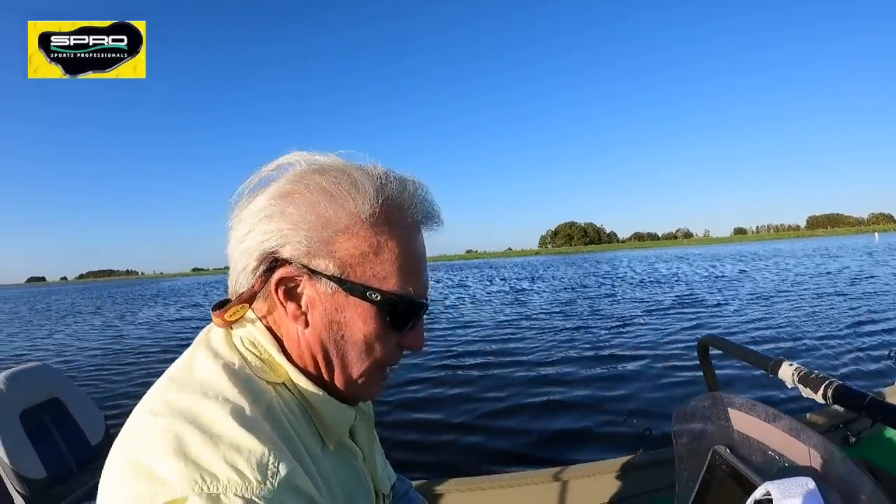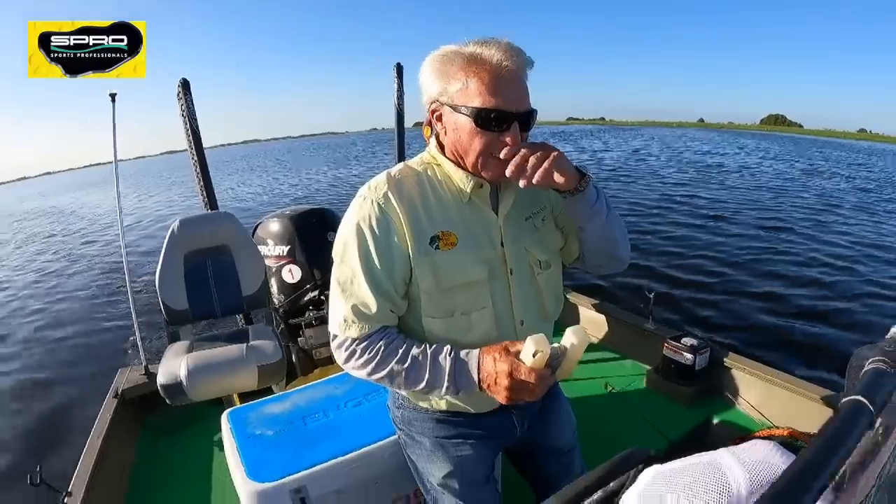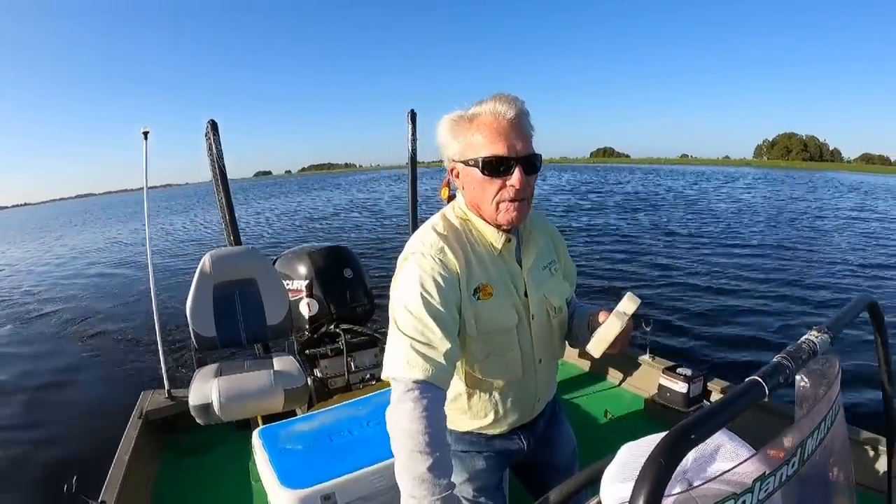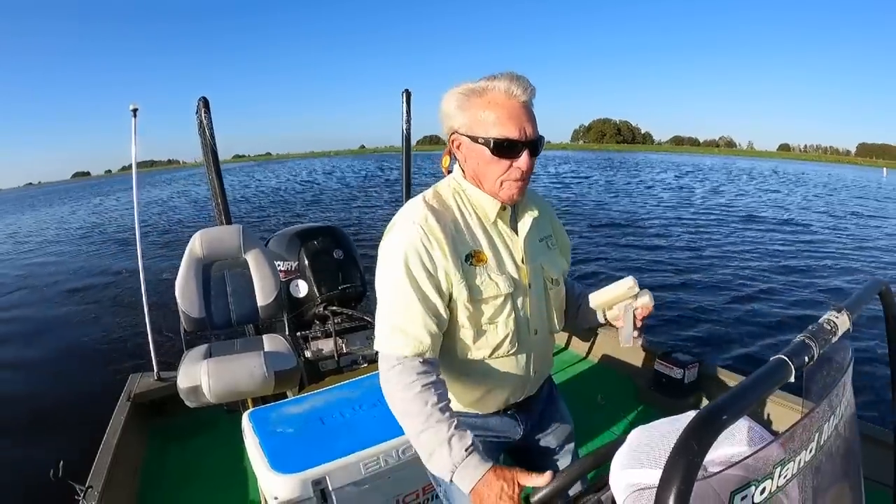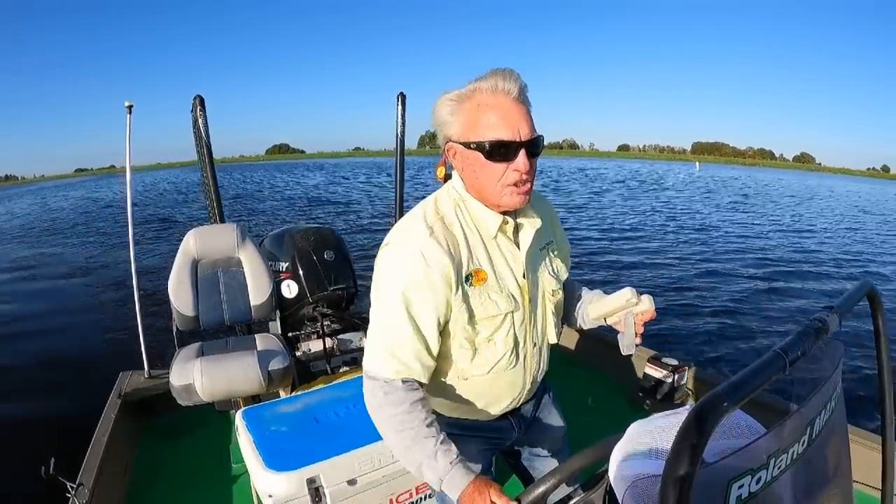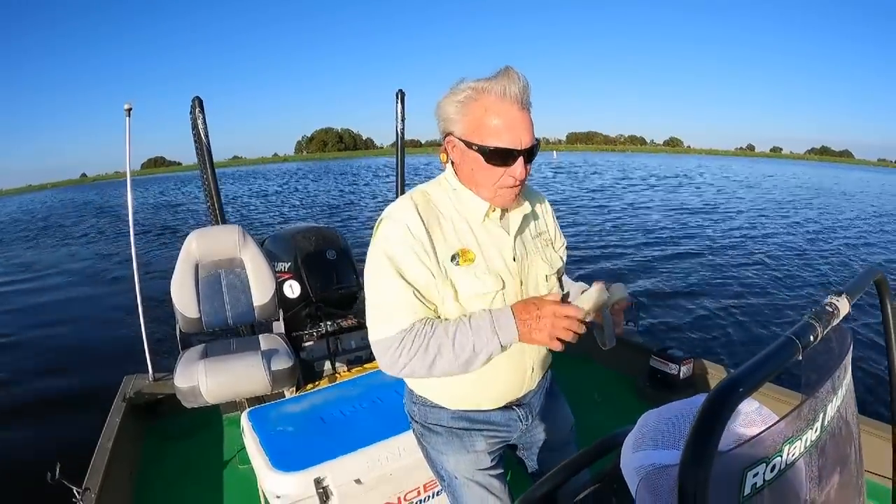Okay, I'm out here in this deeper area, and I'm looking at my depth finder. There's an edge to this channel, and we're in 8 or 9 feet of water. When I get to the edge of the channel, I'm going to put this marker out as a rough reference, and then I'm going to circle around with my Active Target system and see if I can spot the schools of crappie.